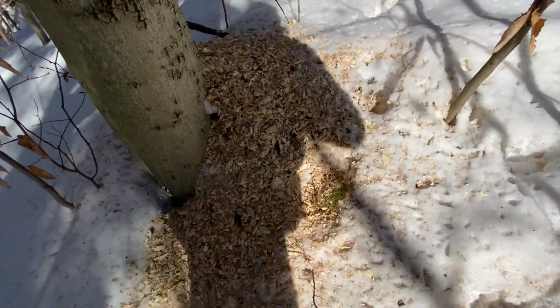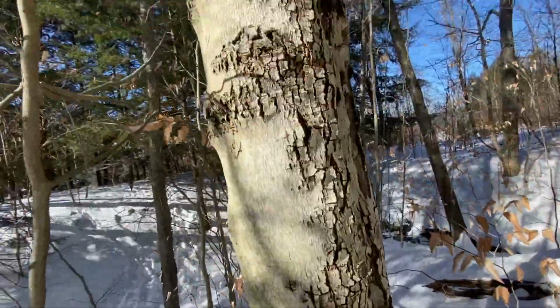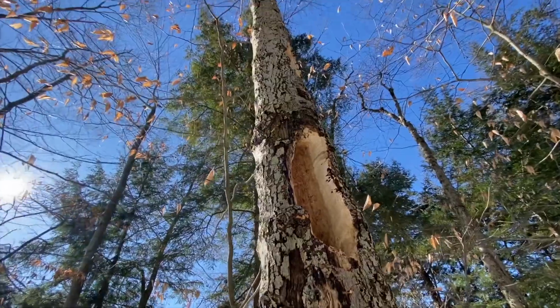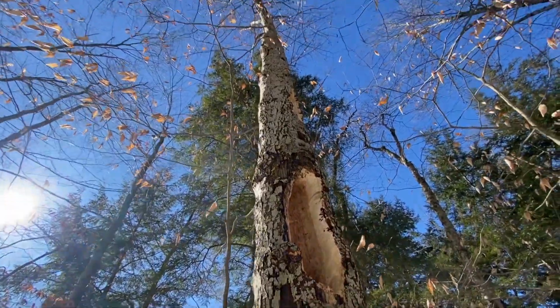Woodpecker tore this tree up right here. Hollowed it out. And it's still got leaves on it.